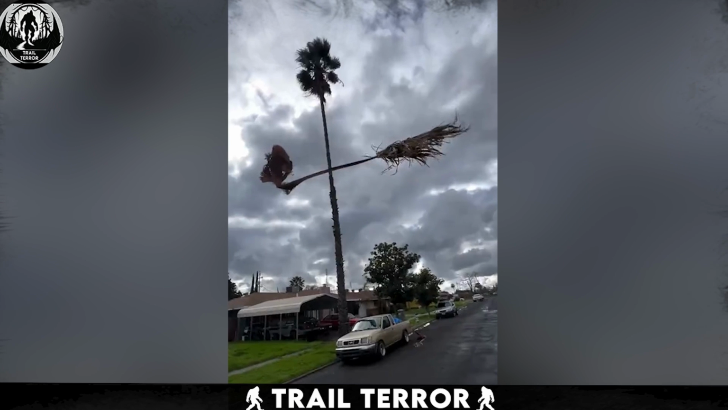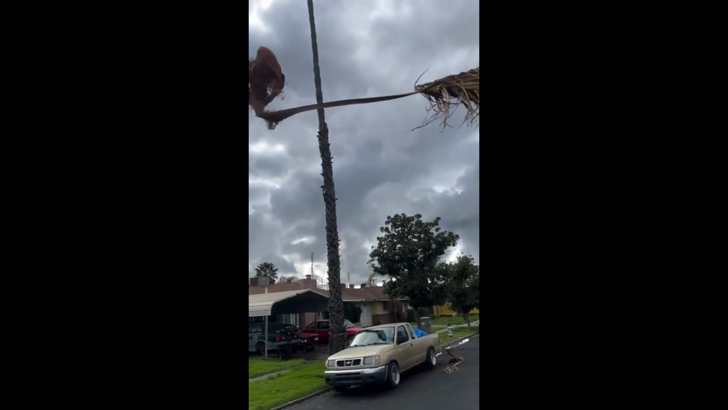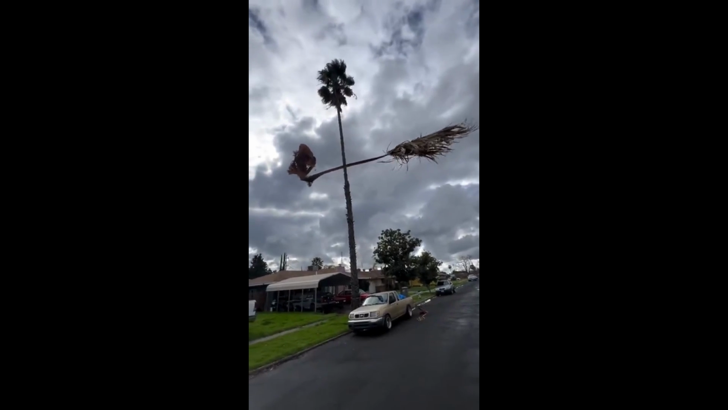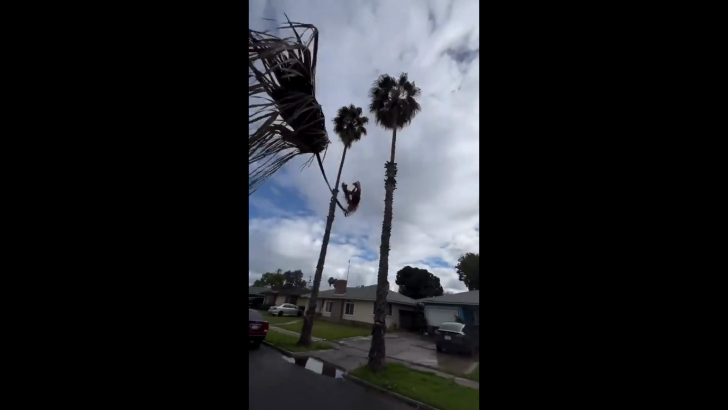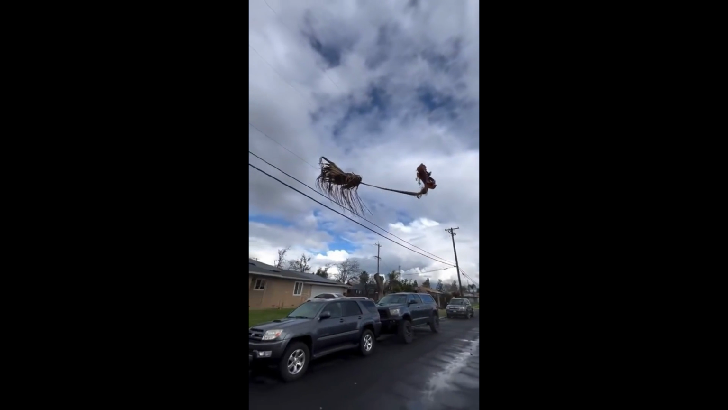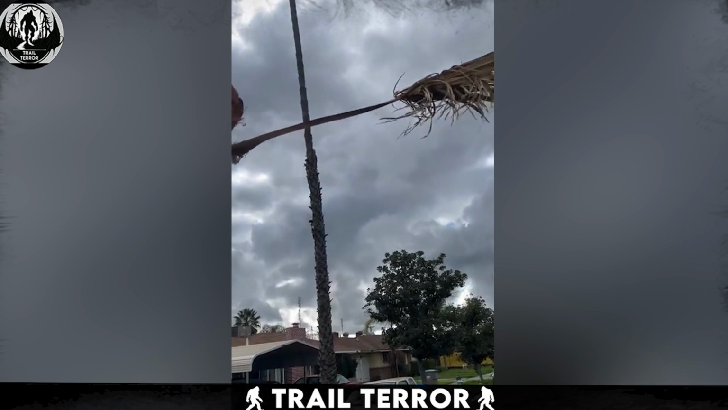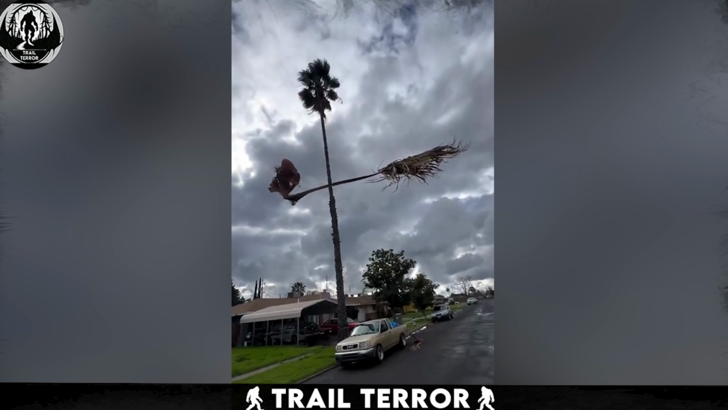Captured during daylight, this video shows something phenomenal. I've seen some really creepy stuff, but nothing like this. There's a palm floating right in the middle of the air. Hovering in the air, seemingly torn from its roots by strong winds, now causing it to float.